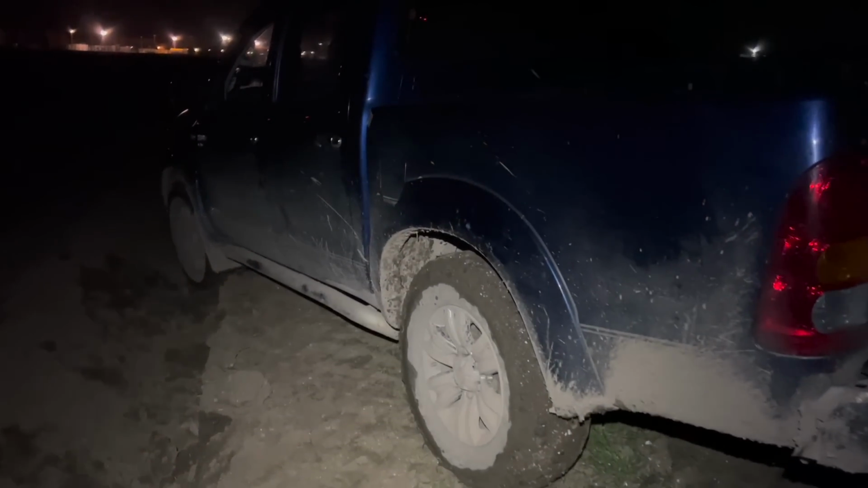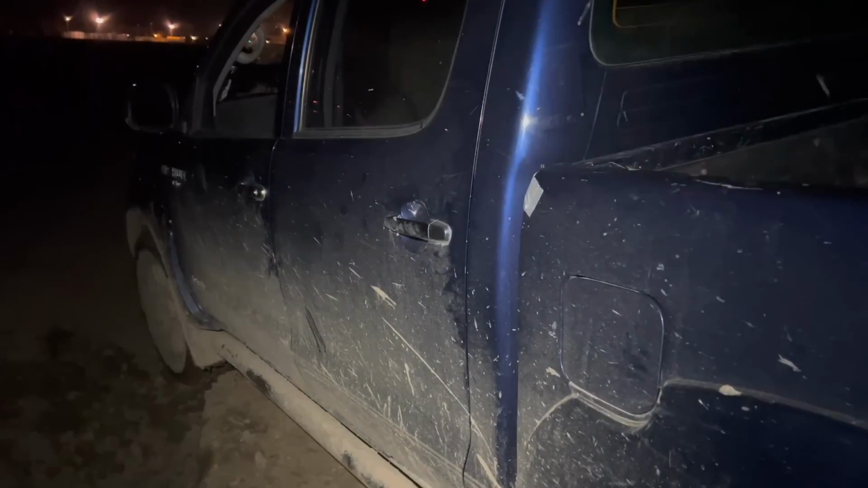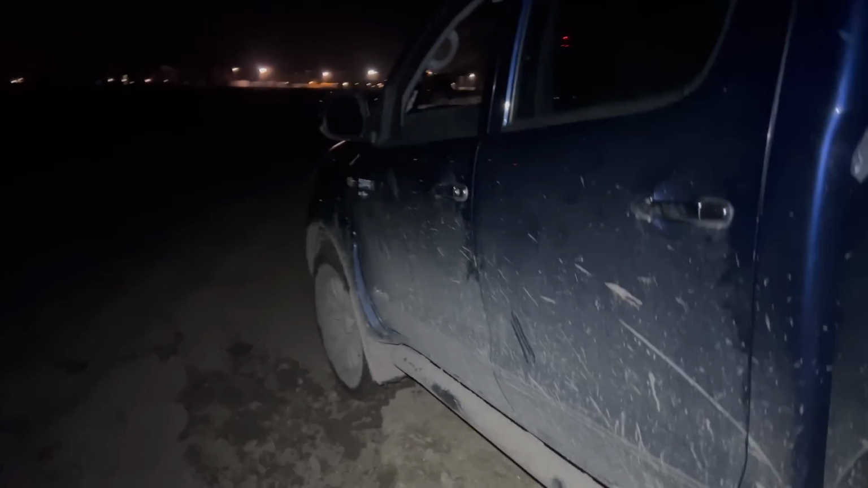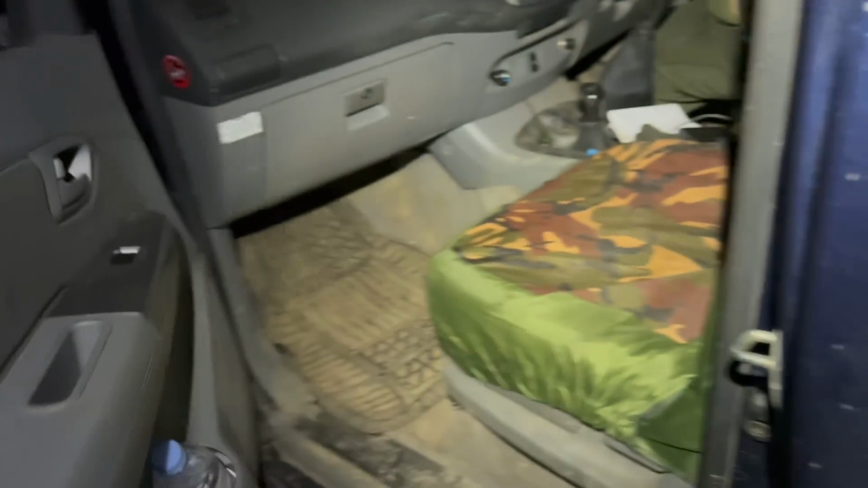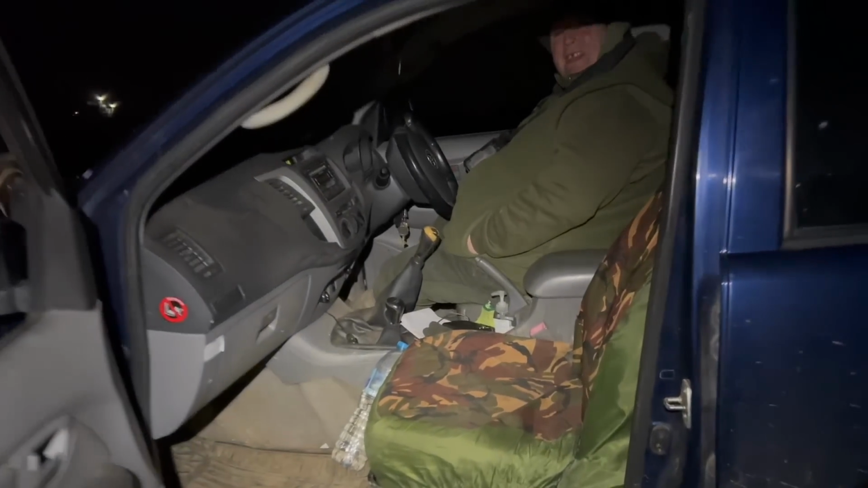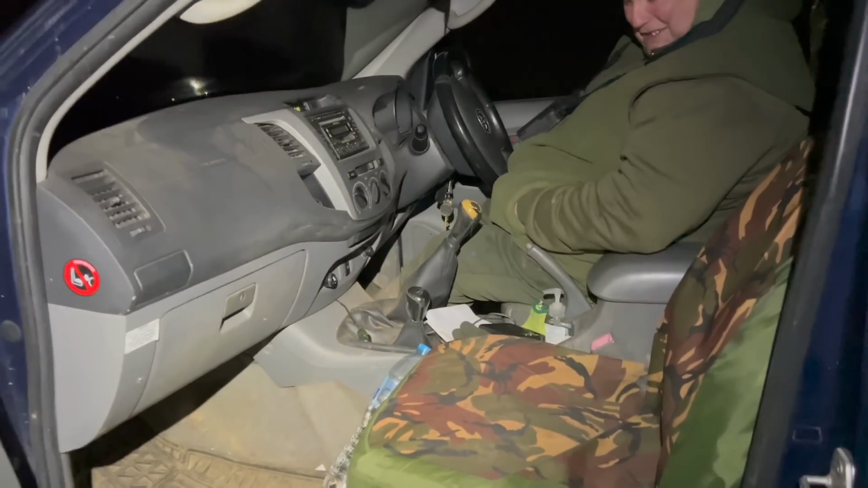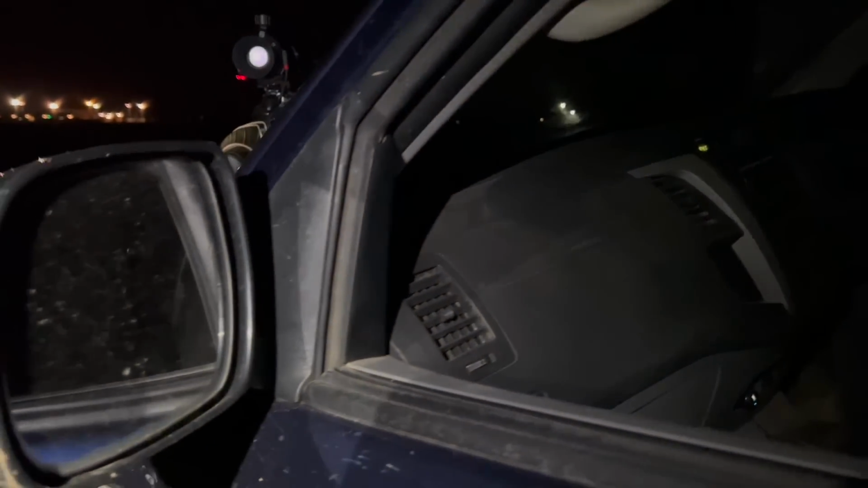Right, I'm out foxing with Dwayne tonight. We've just seen a fox in the field on the right hand side. Obviously can't shoot left, as you can see, we're right near a military base. And he said, I'll just pull left for you. So I get out of the truck and nearly dropped his elevator. The camera can't see it, but his elevator a drop into this field. I thought you got out and was on your knees. I nearly was. But anyway, Dwayne has just squeaked.